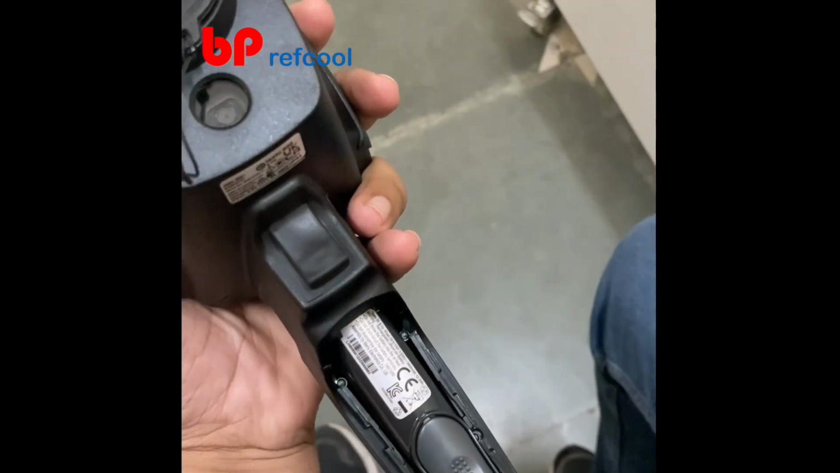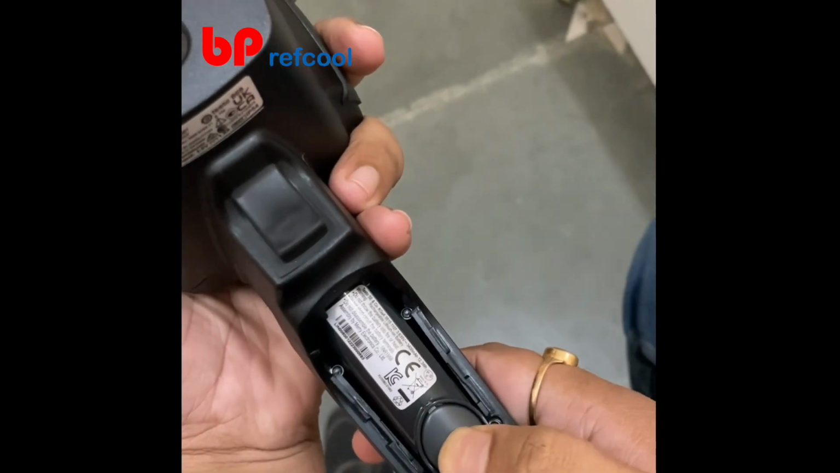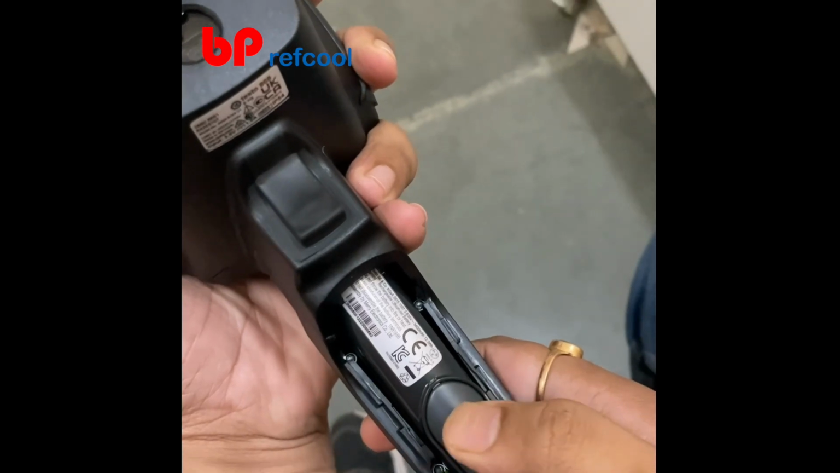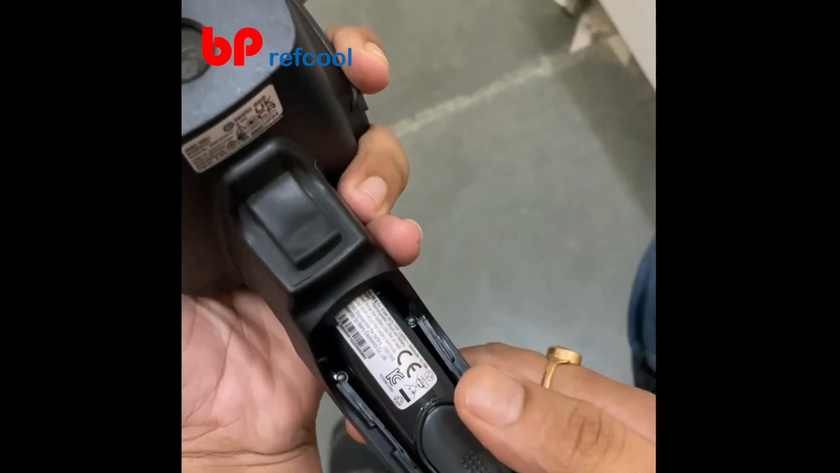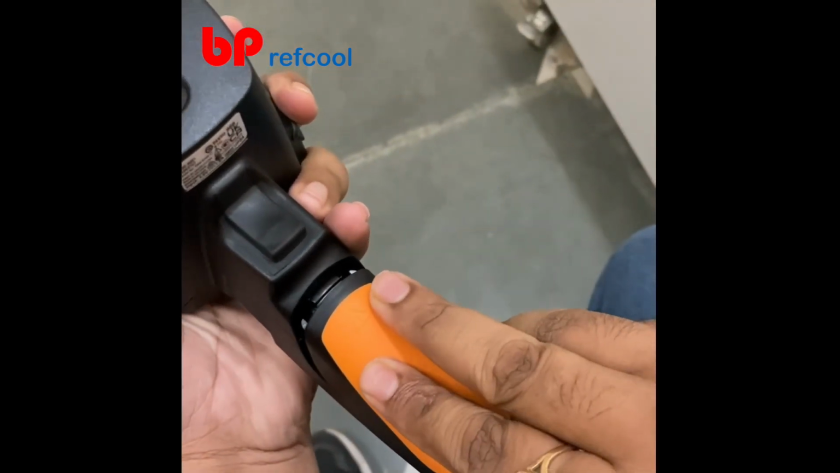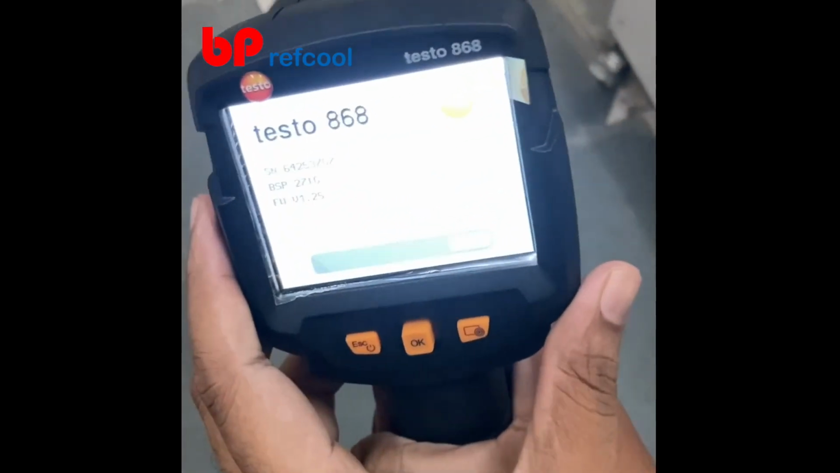and just place it slightly. Slightly press this button here and insert it. Push it forward so that it gets inserted and you'll hear a slight click sound. Once this is done, you put the handle back and push it. So this is now closed and you can see the device has started.